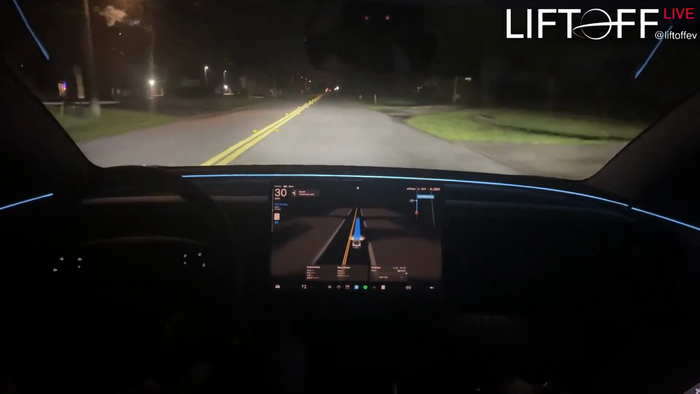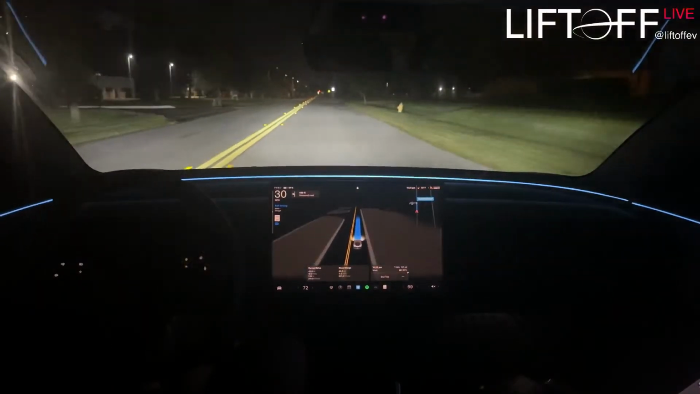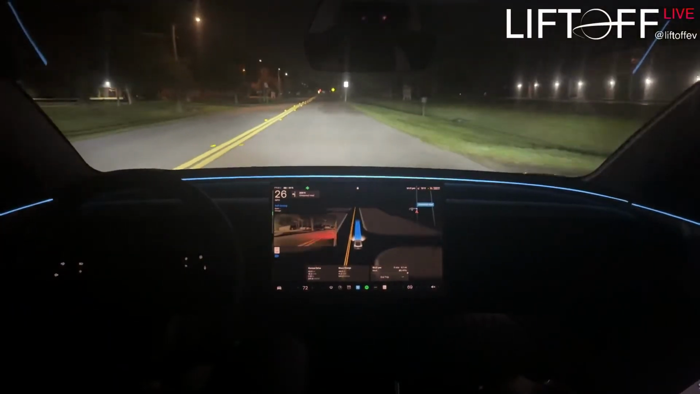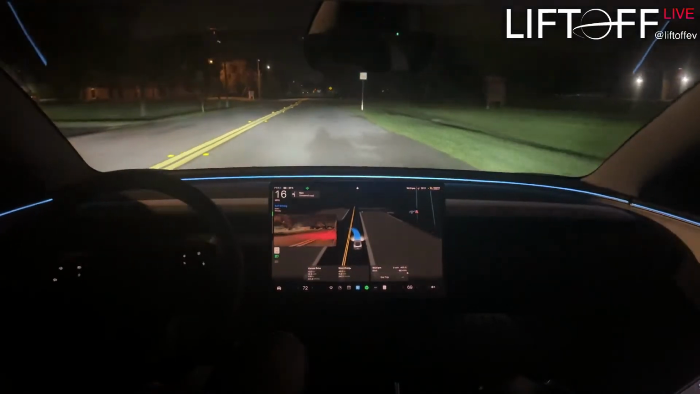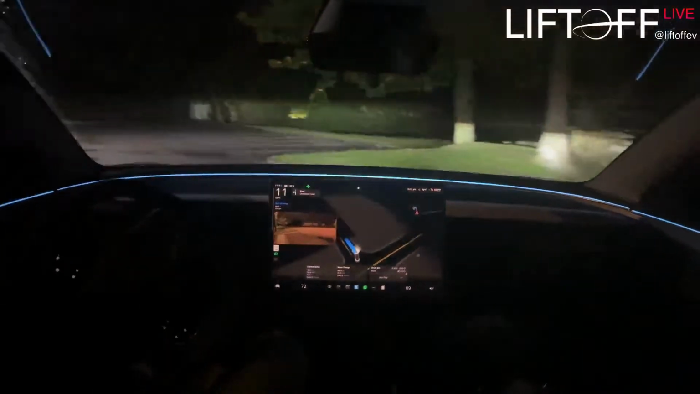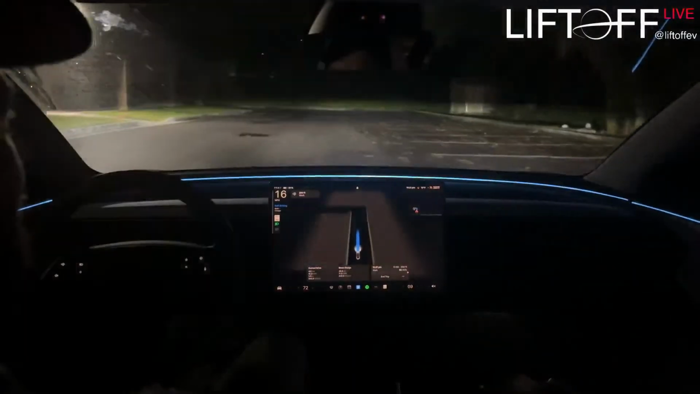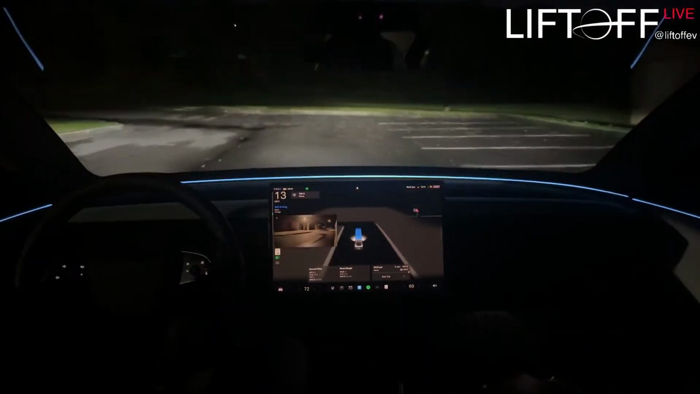I thought just circling around the parking lot was bad. All right, we're going in a different entrance this time. All right, we're going around the back.